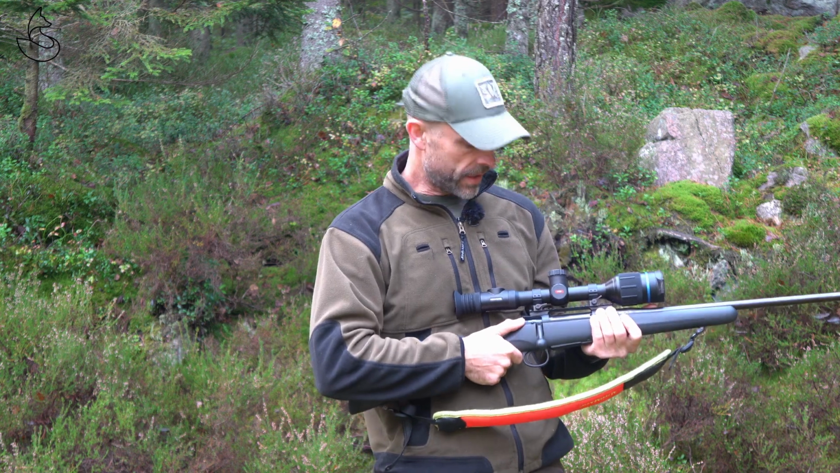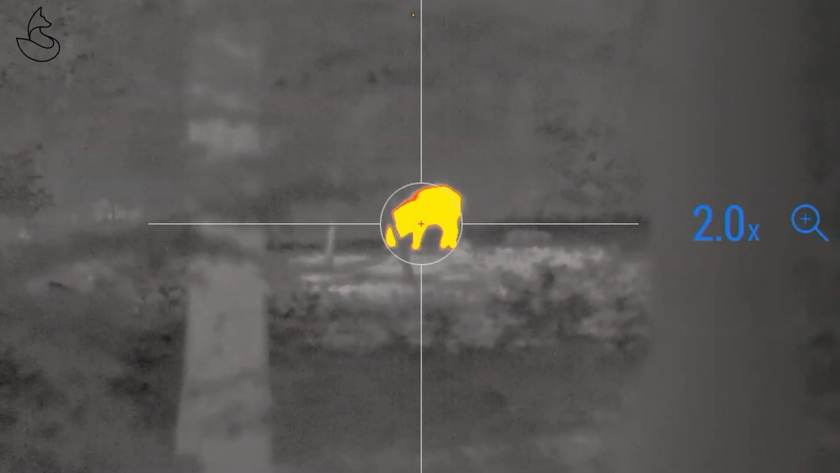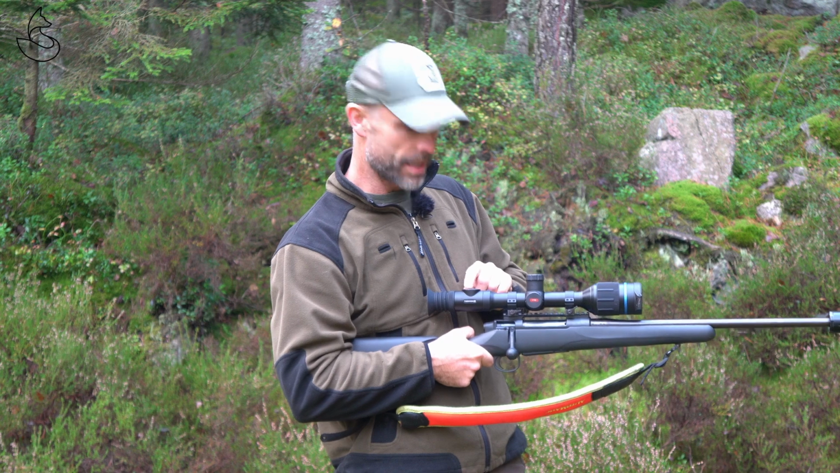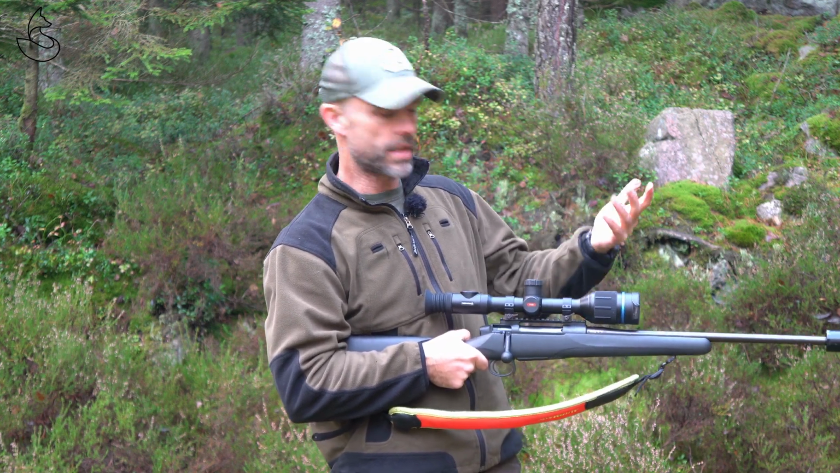I know you can figure this out, but just like me, in a hunting situation, when that big boar comes along, you get all, which button did I press? It's so easy, you can feel it because you cannot see it at this point. You can feel which button is which and you just press it once and there you go.